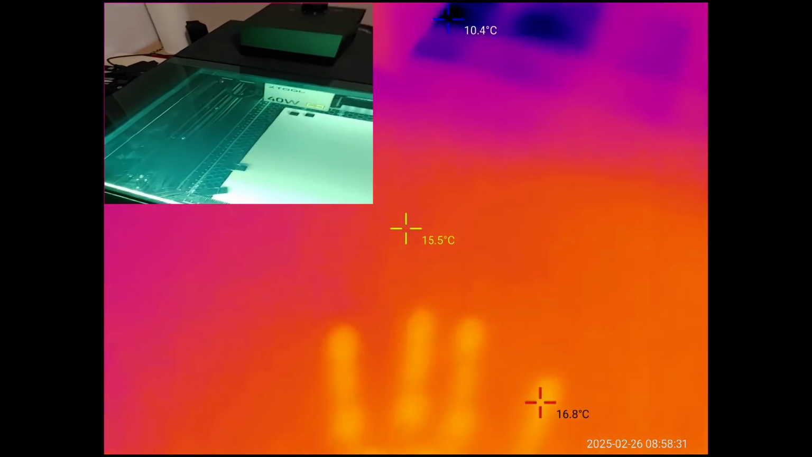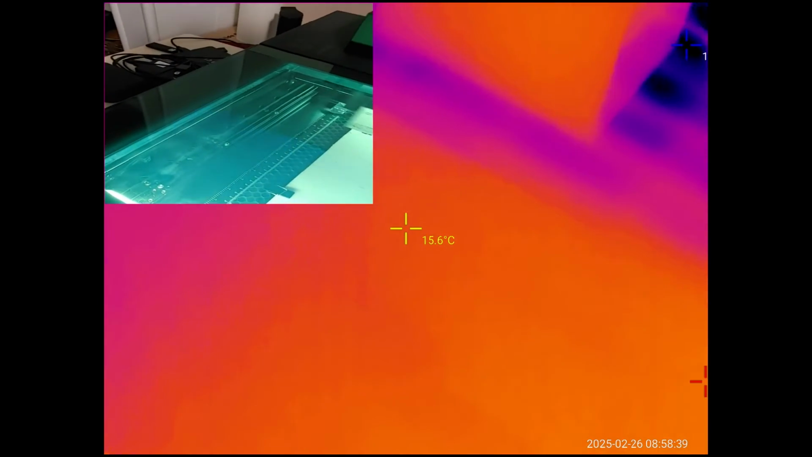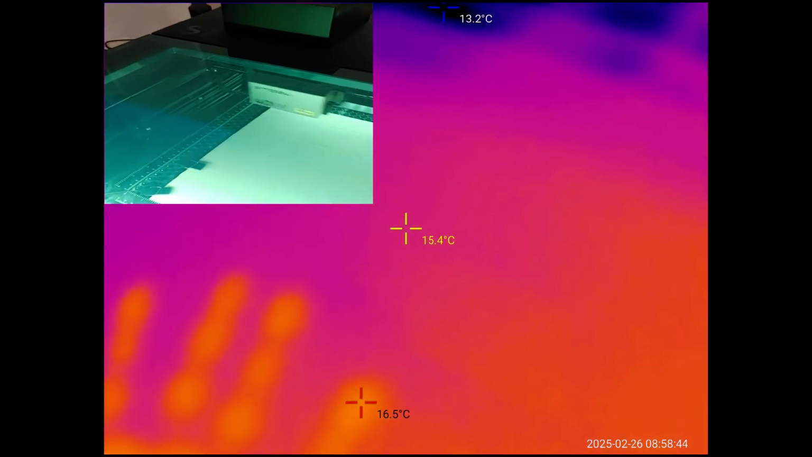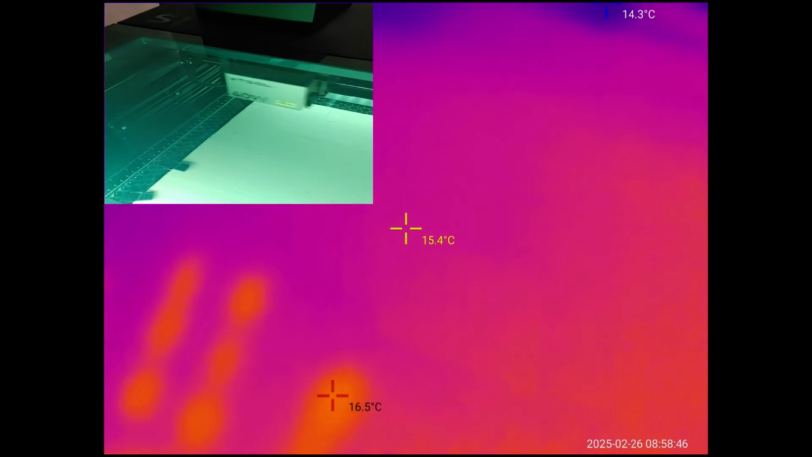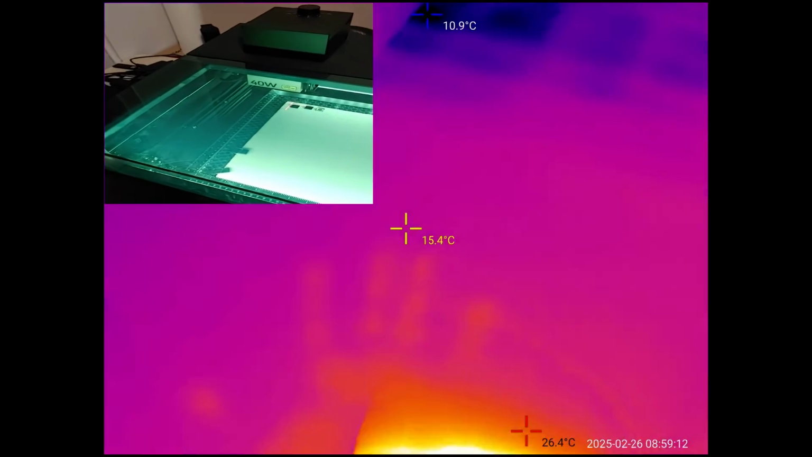I don't know if you're going to actually see through the glass though, but I'm going to try to see if I can show you what it's doing here at the same time. I know it's kind of hard to see this stuff. Yeah, I can't see through the glass with this, but let me go ahead and show you what it looks like when it's done engraving here and show you the hot spot.